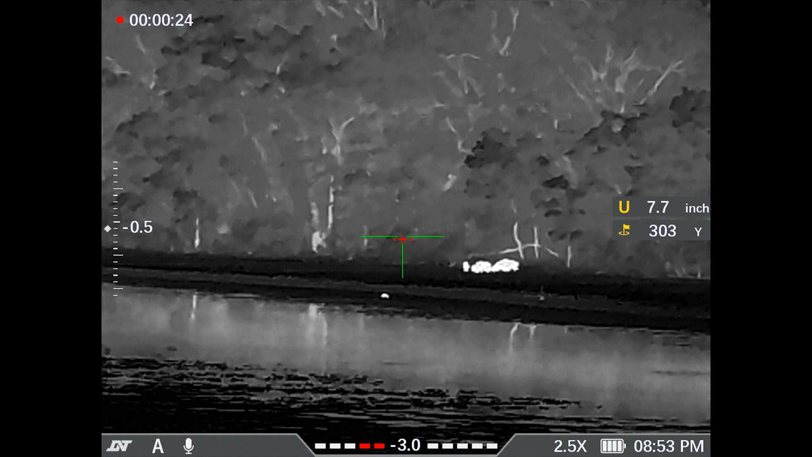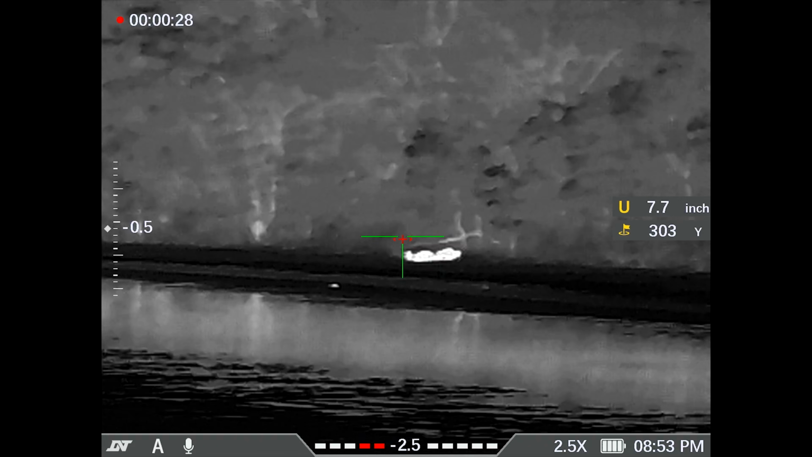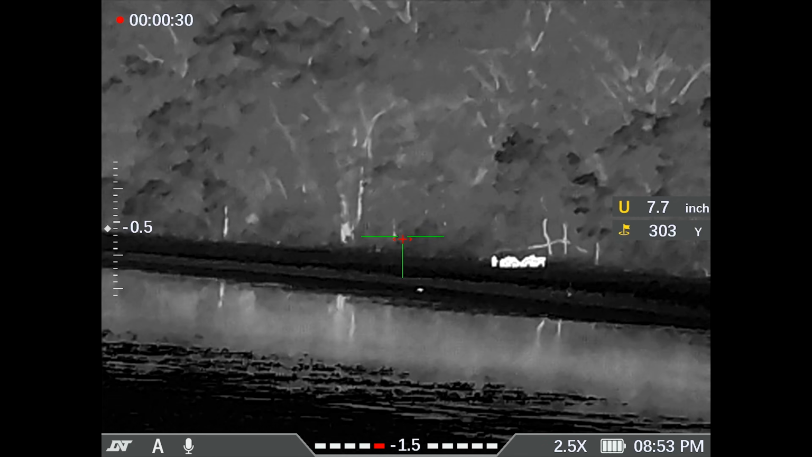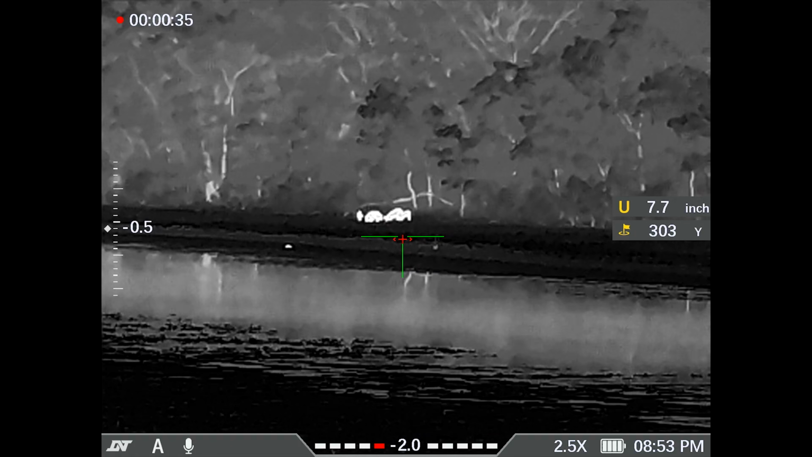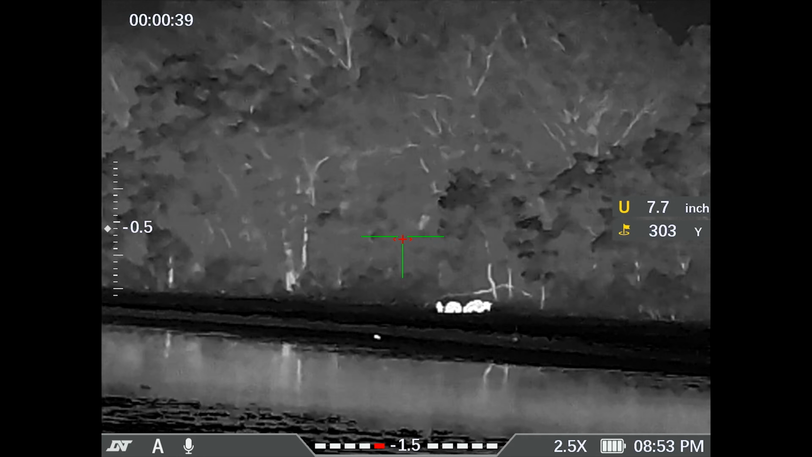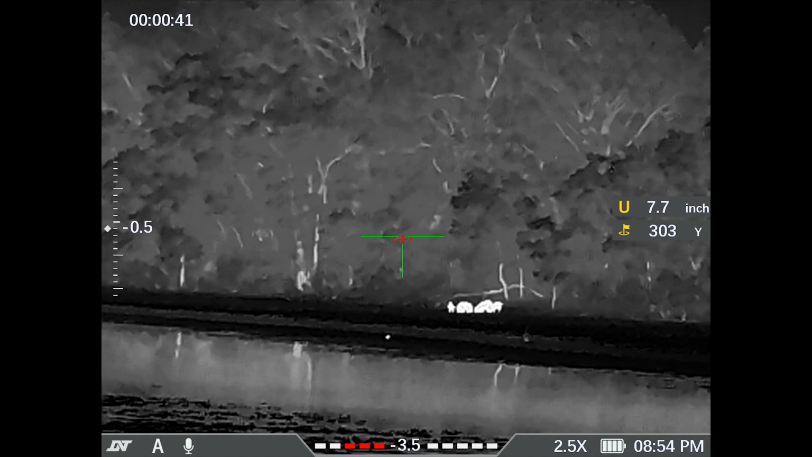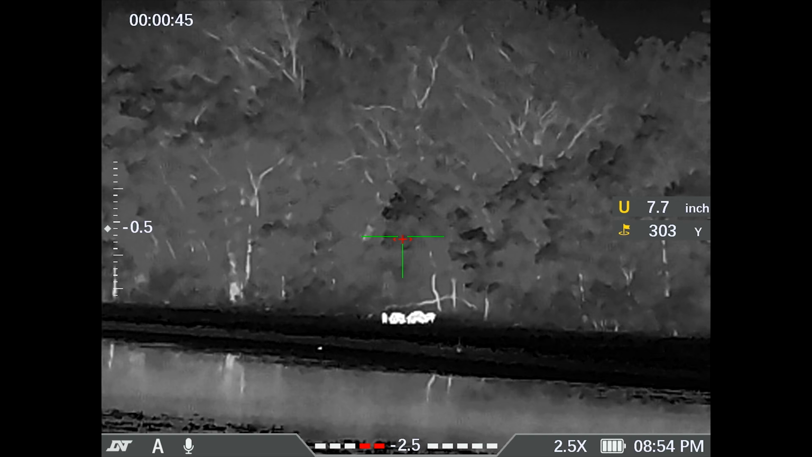My thought process is if you kill that big sow, she's probably in charge of the sounder. So one, they're more likely to come back to this corn because they won't have an experienced pig with them. And two, those younger ones will probably hang around. And as much as I hate shooting little babies, they're still pigs. Here in a few months, they're going to be mature and making more pigs.